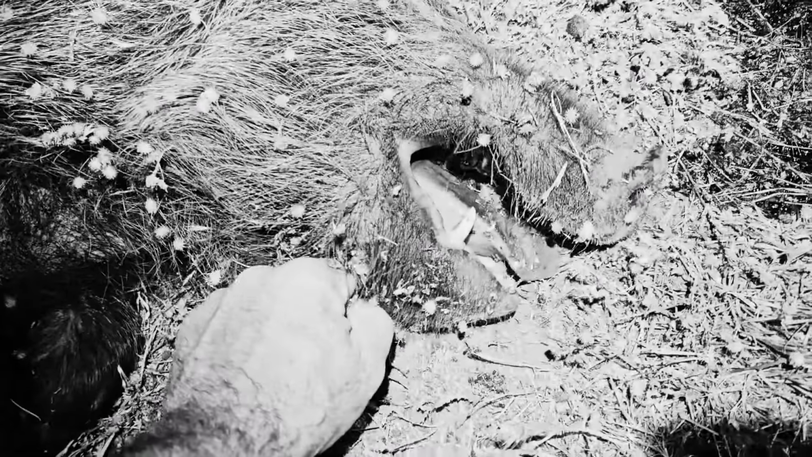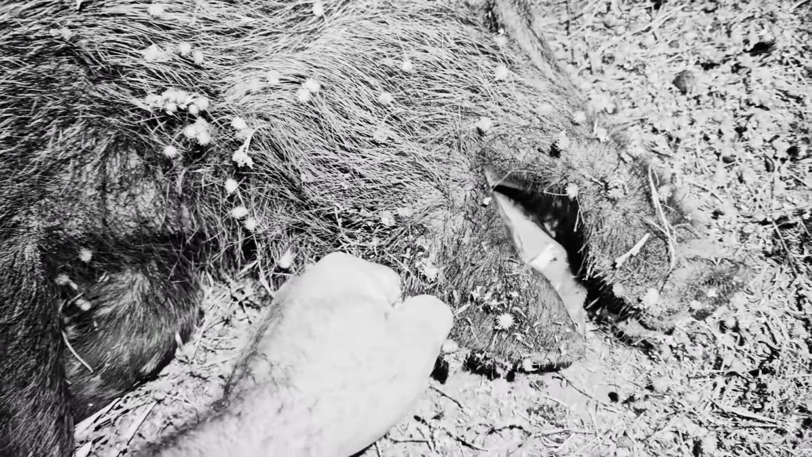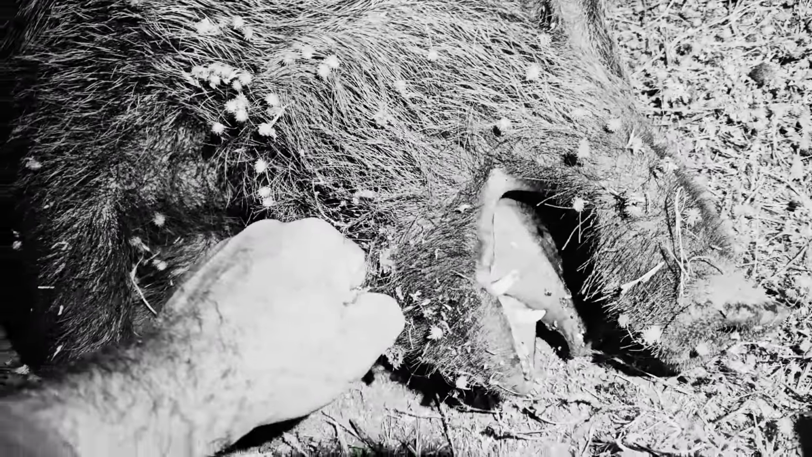She's not a bad pig actually. She's probably 55, maybe a bit heavier. She could be 60 kilo, I'd say. She's not a bad pig, especially for a sow. Bit of a hooky sow. Yeah, a little bit of hook there for a sow, especially for this area. Now there with a shotgun.